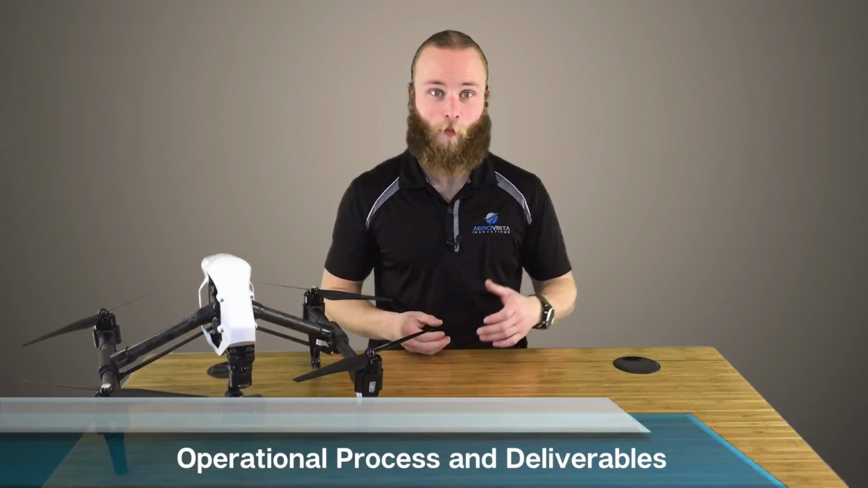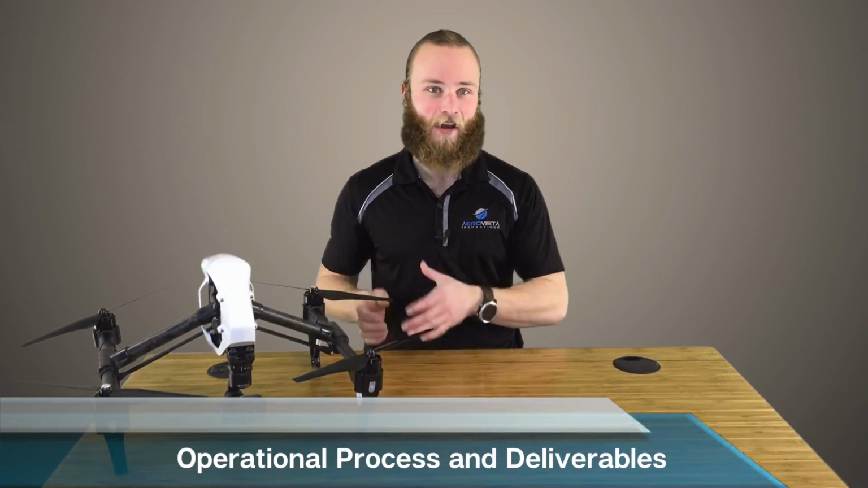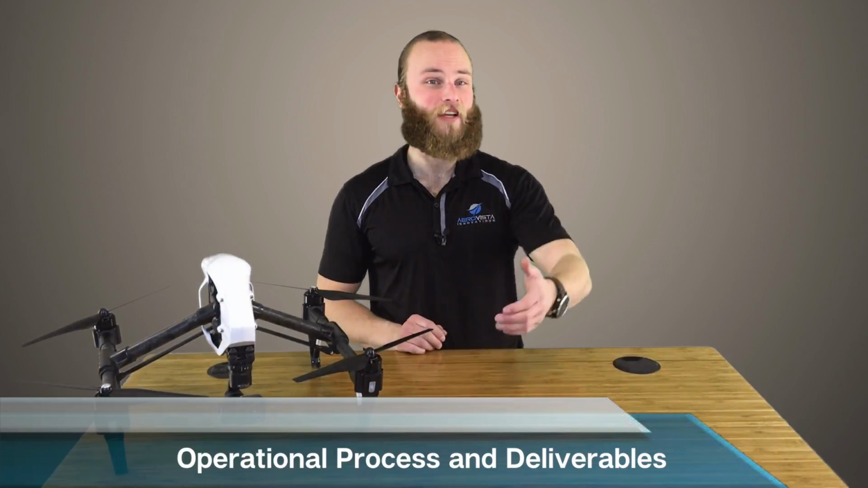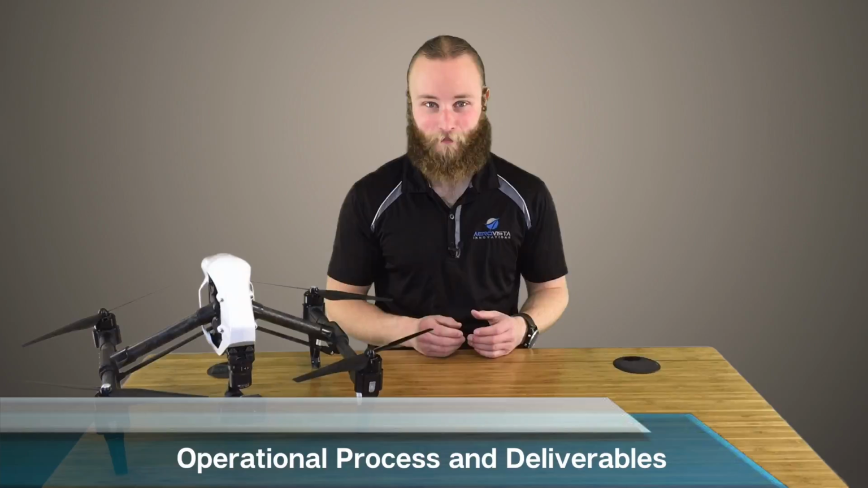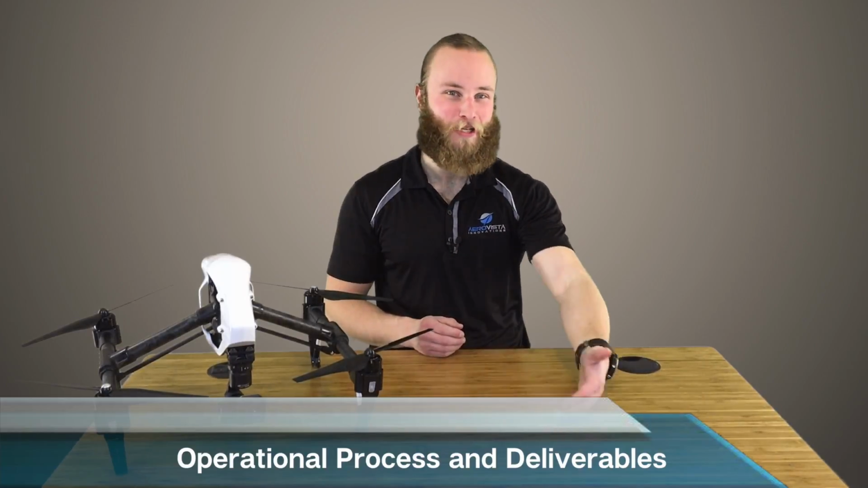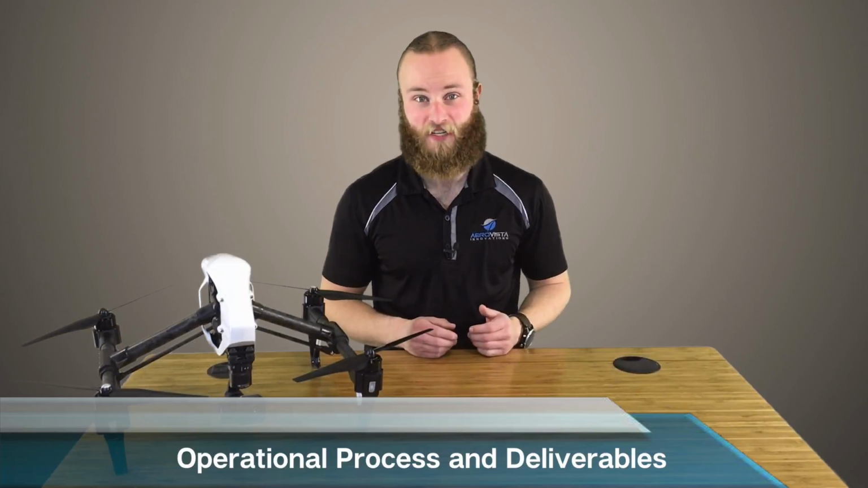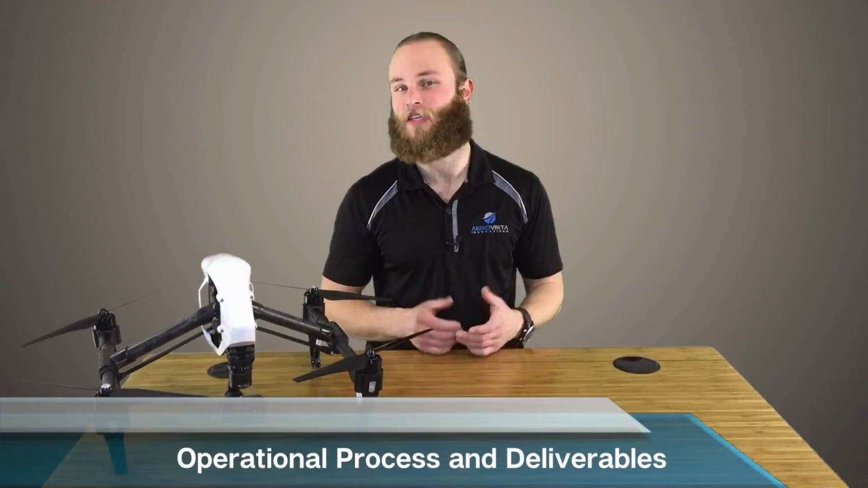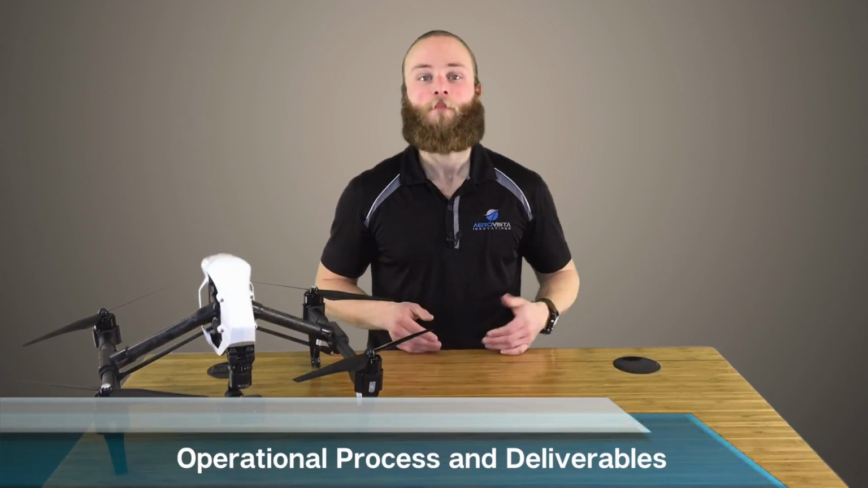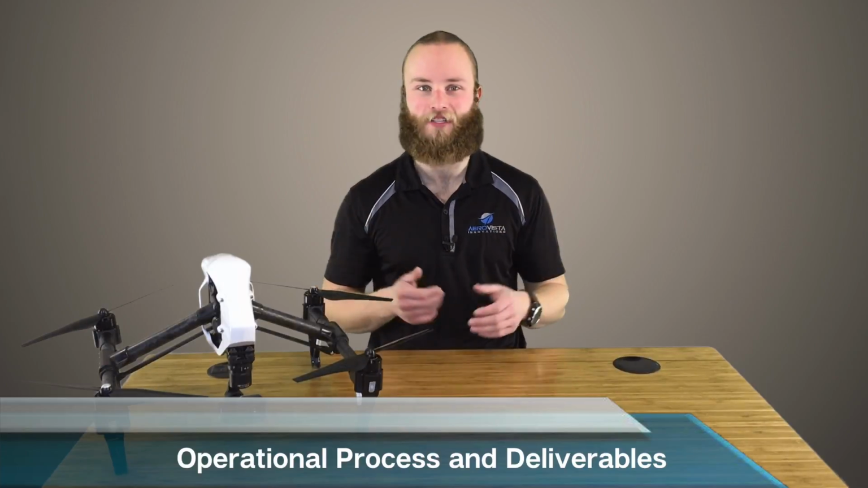Number 2, just like flying an RGB or visual payload, operations vary in process, deliverables, and complexity. Flying a real estate mission with an RGB camera is on the easier end of the spectrum, while flying high-precision 3D mapping and modeling is a lot more complex and requires specific expertise. Thermal really is no different. Search and rescue operations tend to be the easiest from a technical perspective, but as we climb the ladder of complexity, we find roofing and thermal mapping near the top.